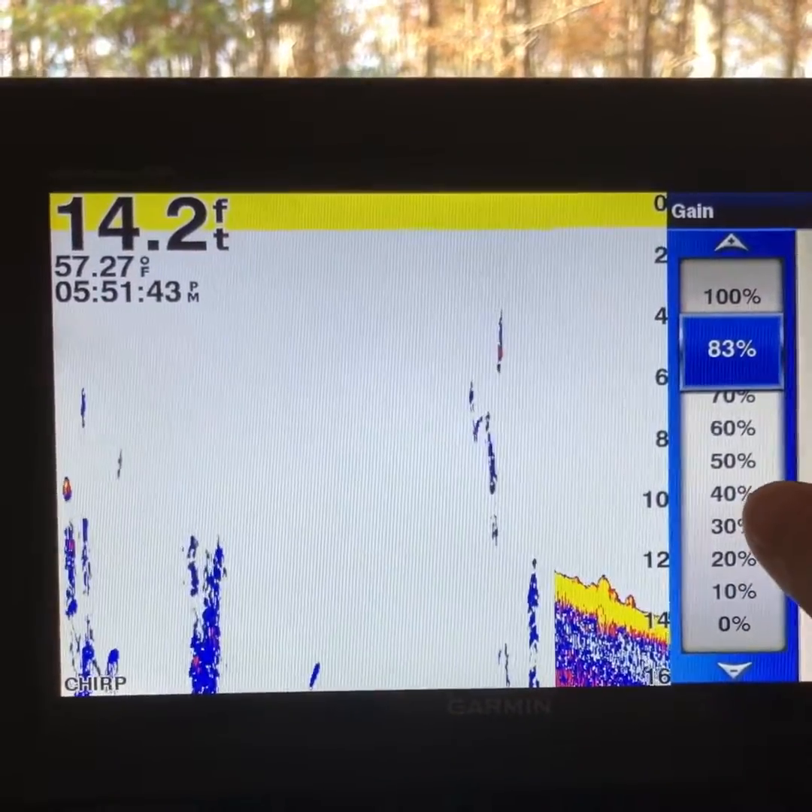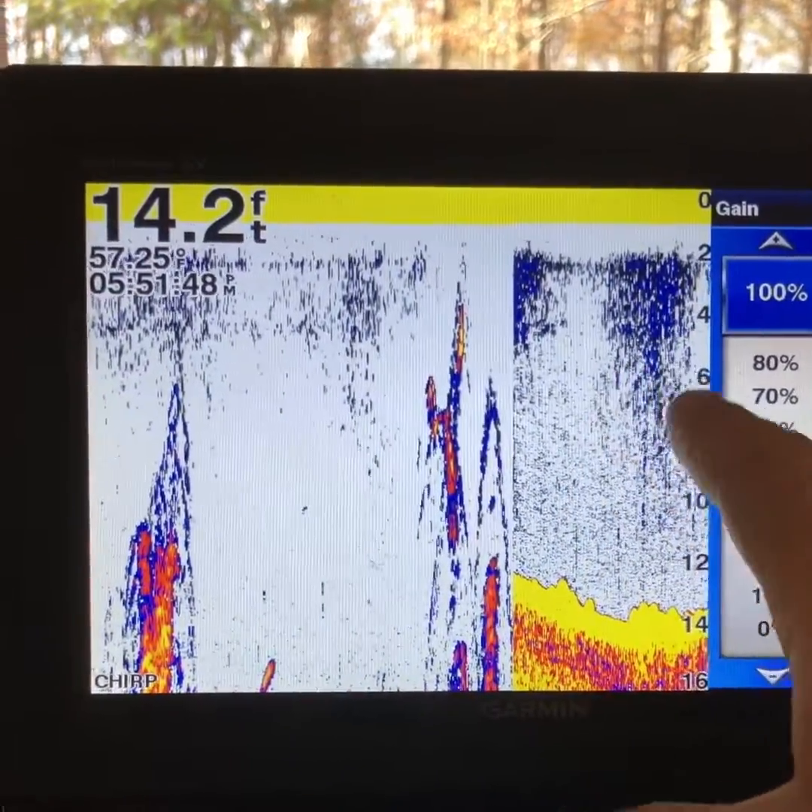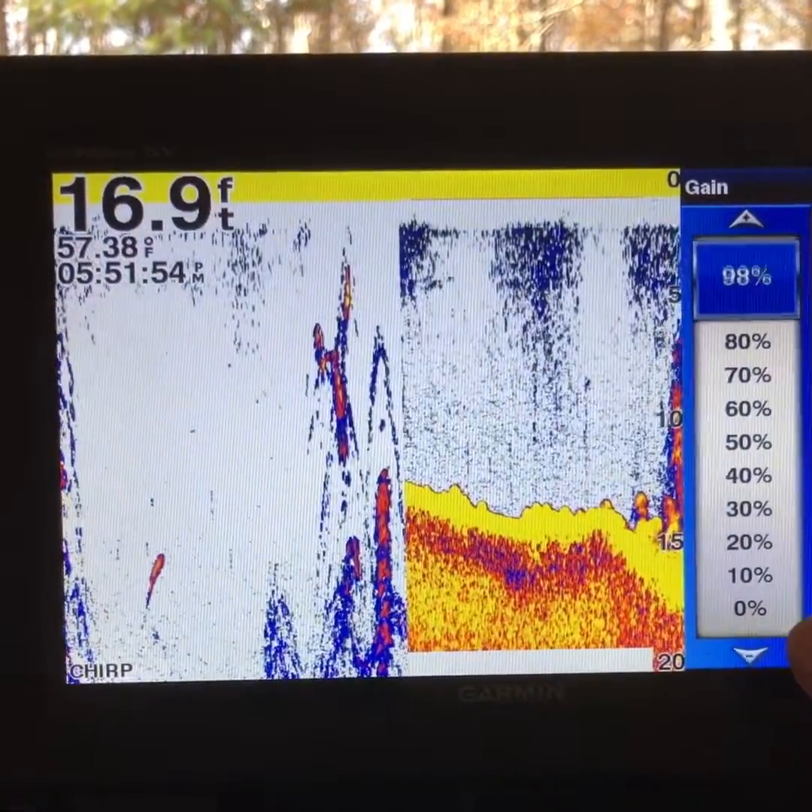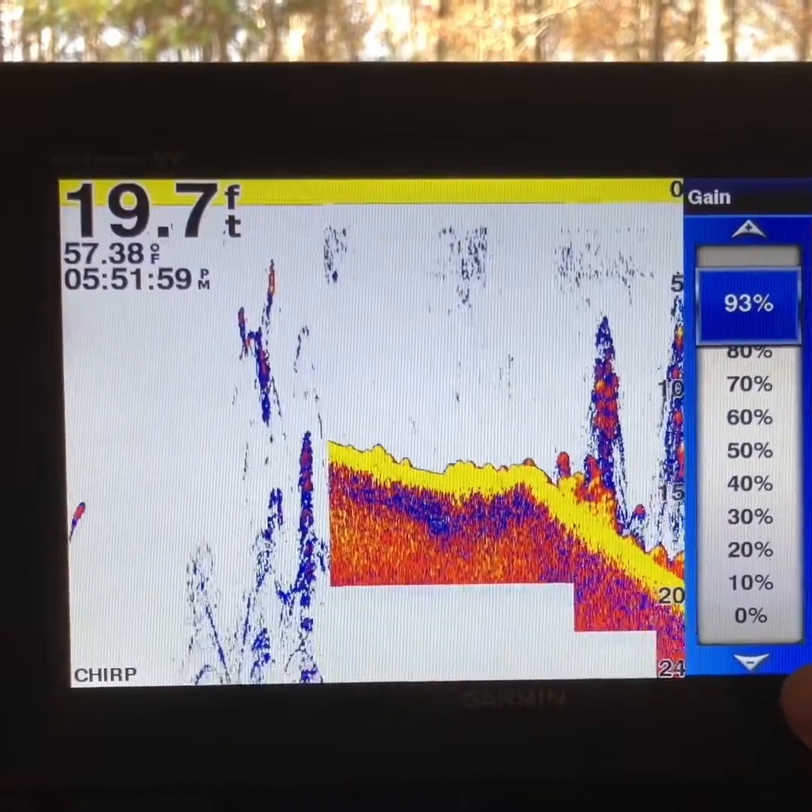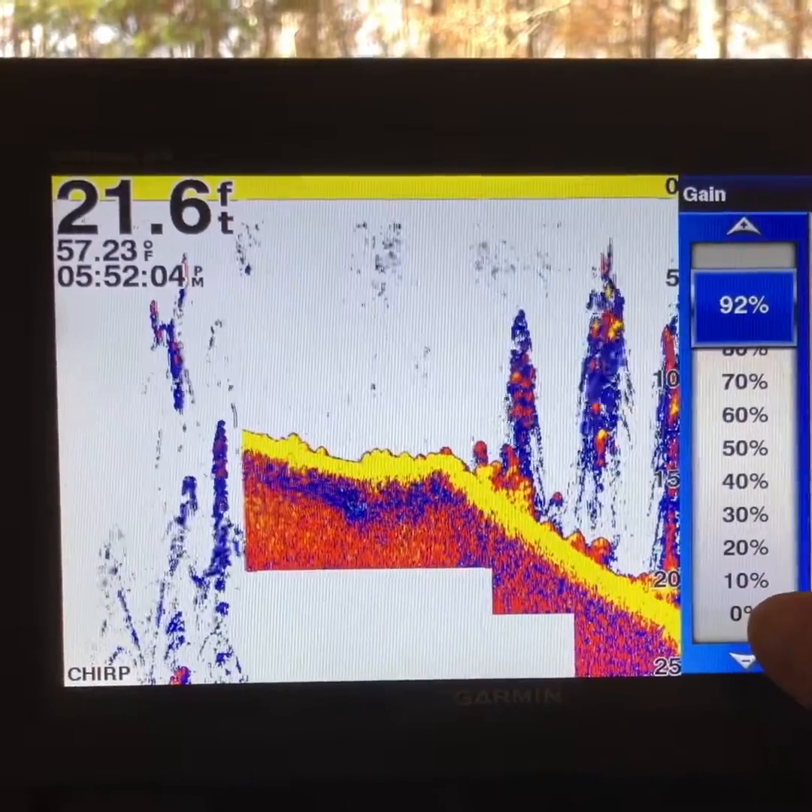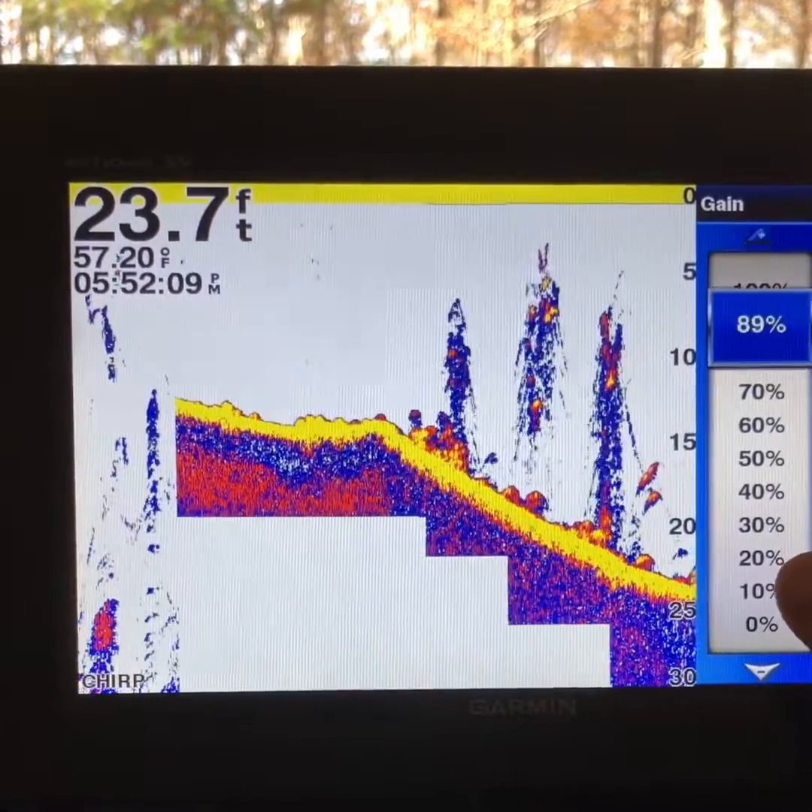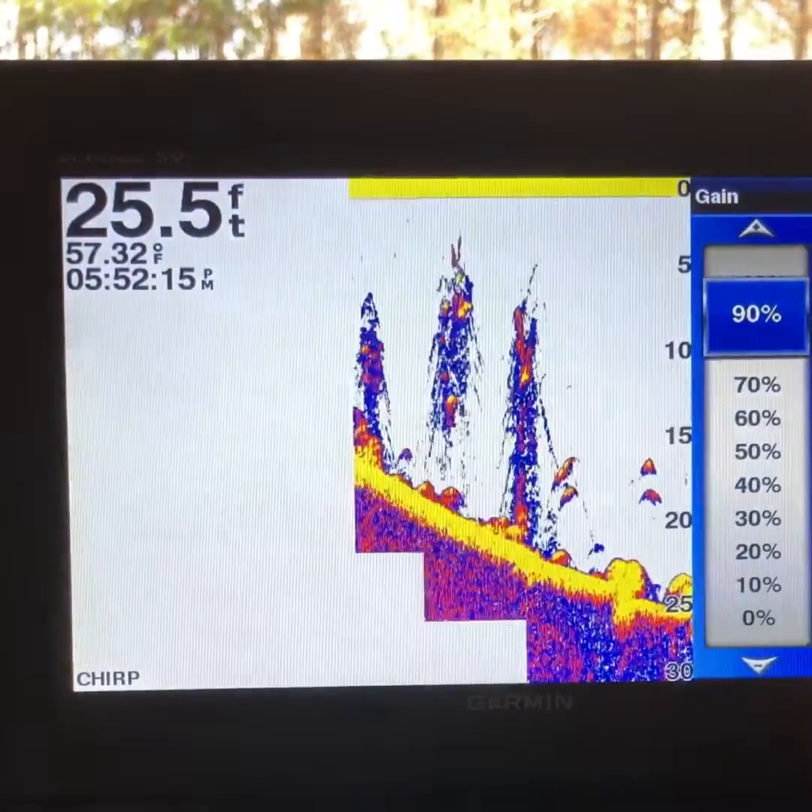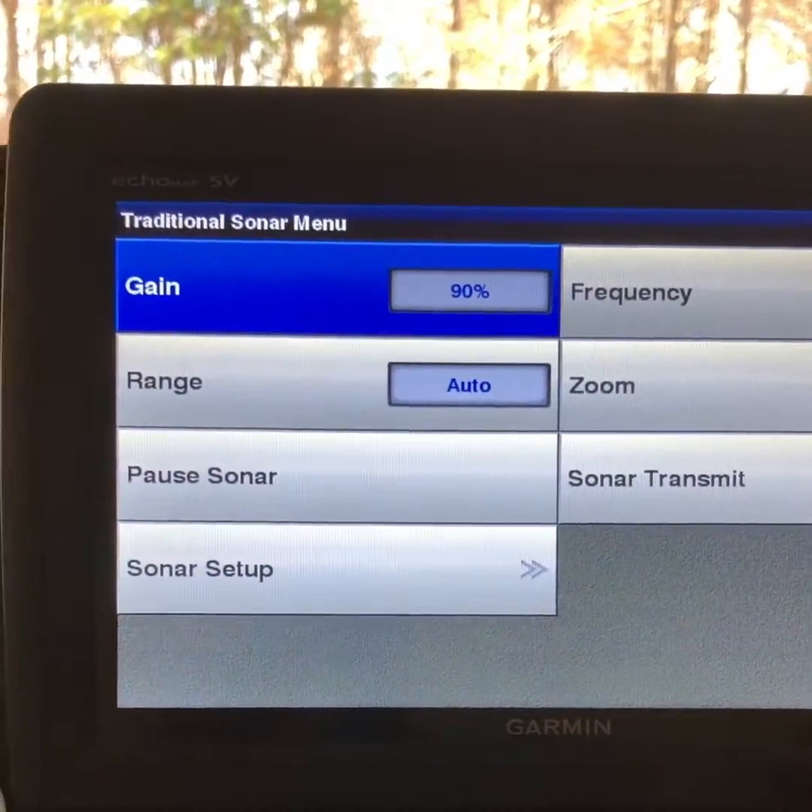So what I like to do is when I get on the water, I'll set it to 100. Now see all this clutter and stuff in the water? What I do, I'll keep bumping that down a little bit, just like this, till I get the picture that I'm most comfortable with. So this situation right here, I would say probably around 90%. So then I would set it to 90% and then just go from there.